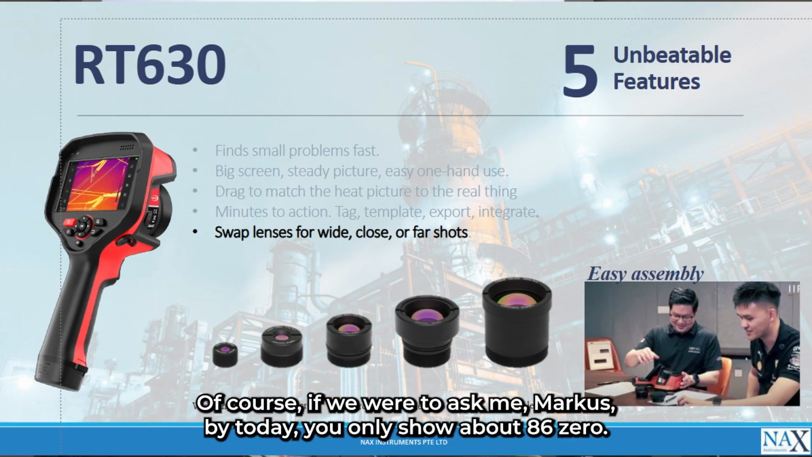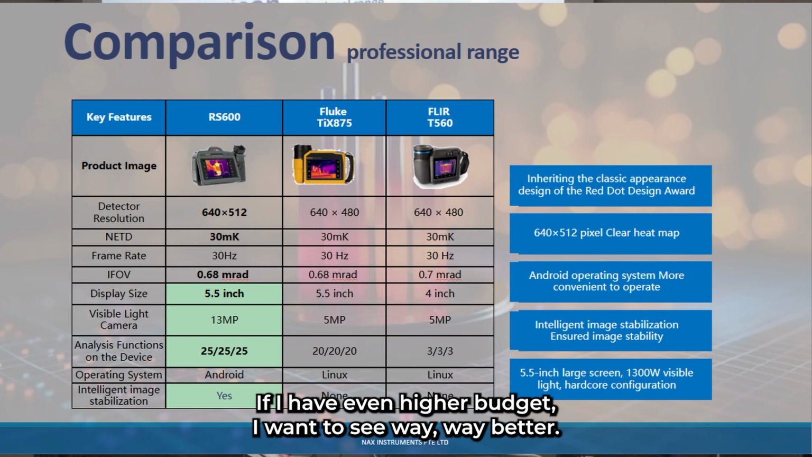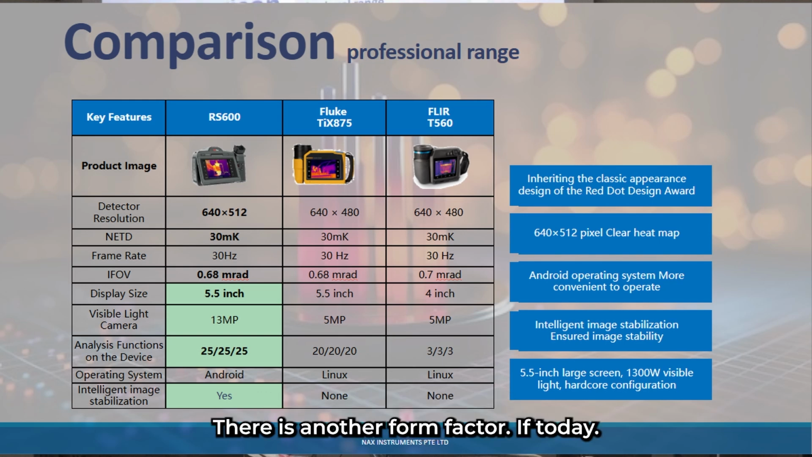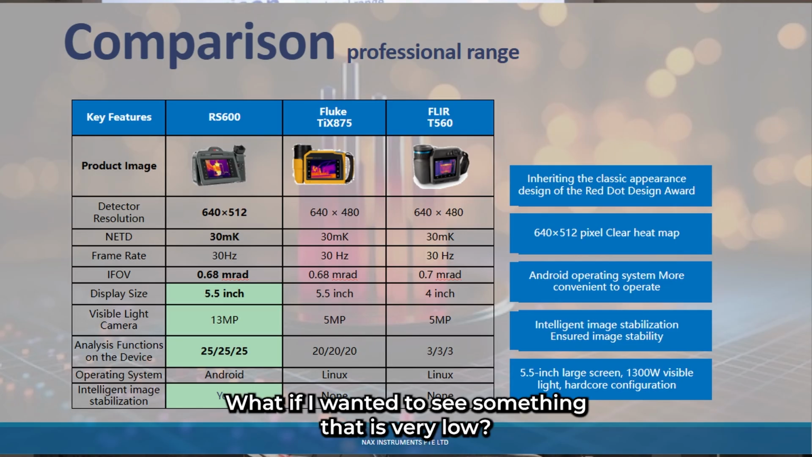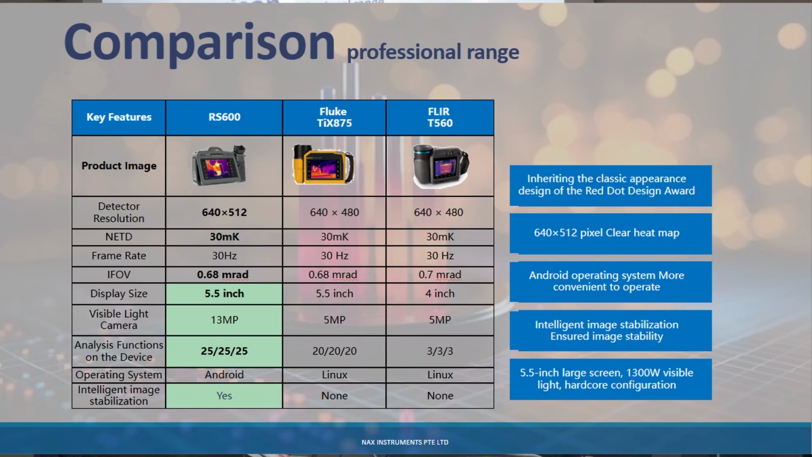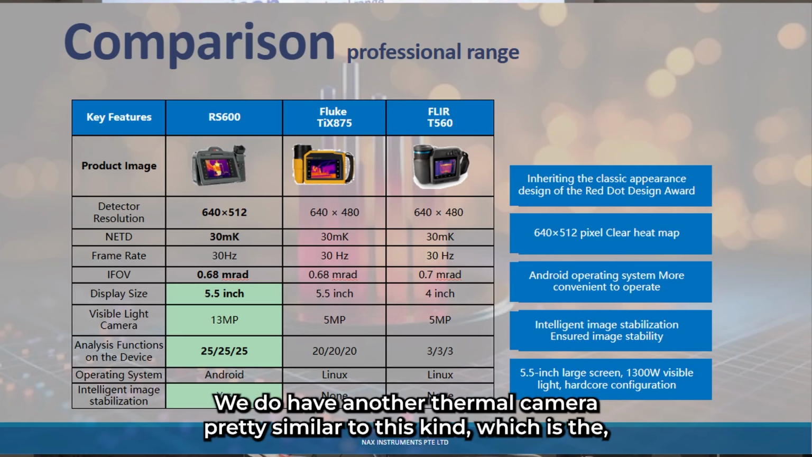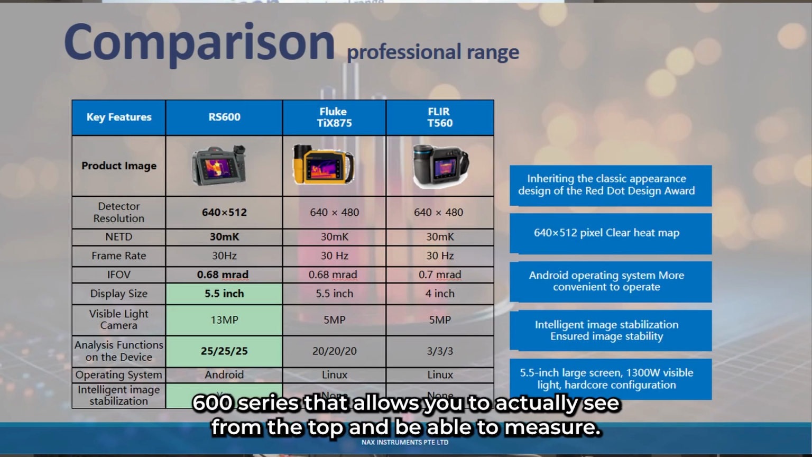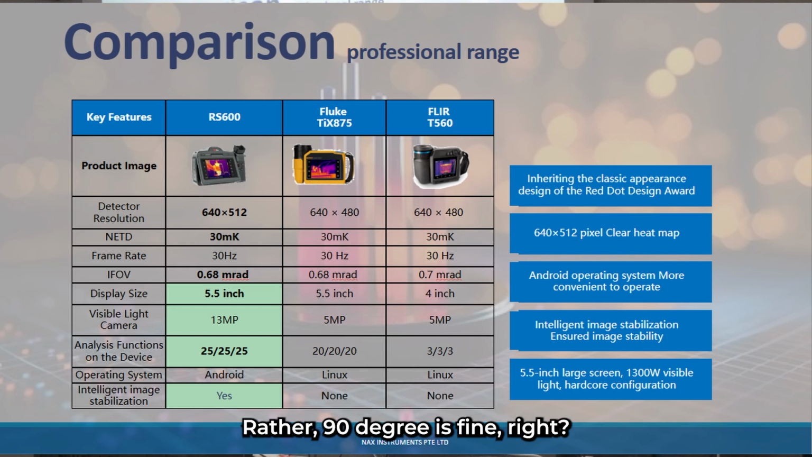Of course, if you were to ask me, Marcus, why today you only show the RT630? If I have an even higher budget, I want to see way better. There is another form factor. This one is what we call the pistol grip, which is a line of sight. What if I wanted to see something very low? I cannot be kneeling and looking at it. We do have another thermal camera pretty similar to this kind, the RS600 series, that allows you to see from the top and measure. It doesn't require a line of sight; rather, 90 degrees is fine, right?